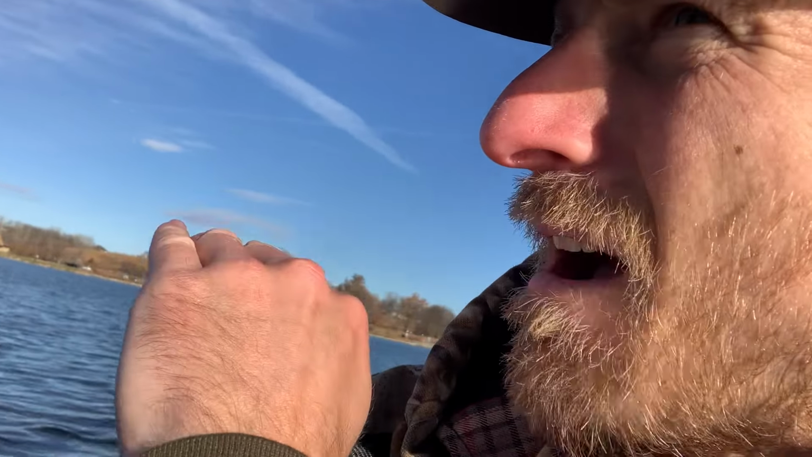All right, friends, so I thought it was about time I gave y'all a little bit of an update. We've been vertical jigging this point the entire morning. So I've been combing the entire point. It's a really big spread out point, and there's a big deep basin out that way and out the other way. So it's a nice point that comes up from a lot of deep water. So those fish can use it as a transition point.